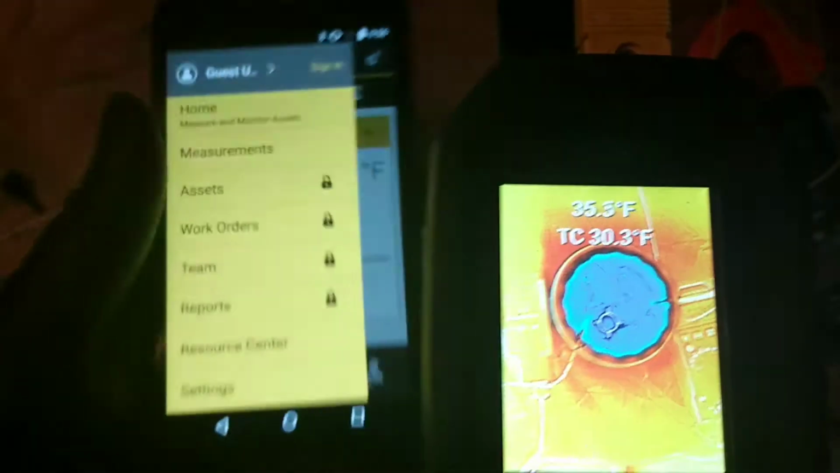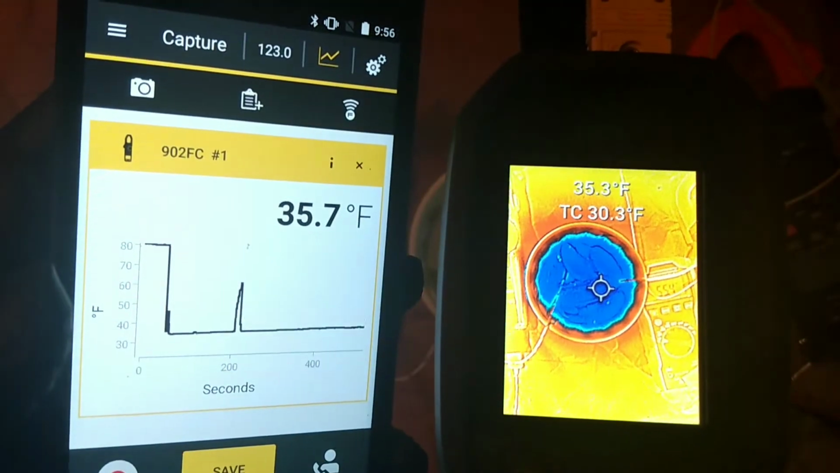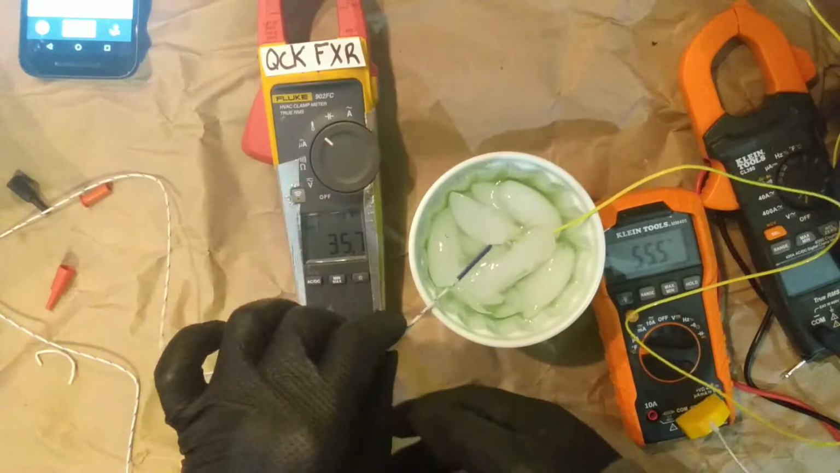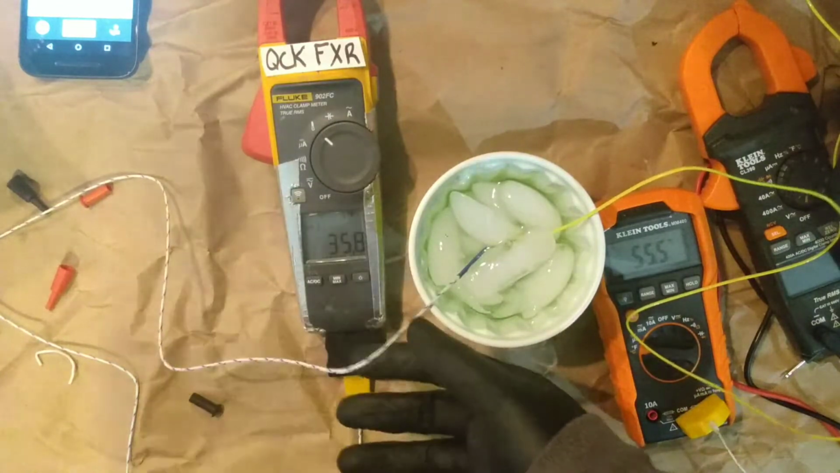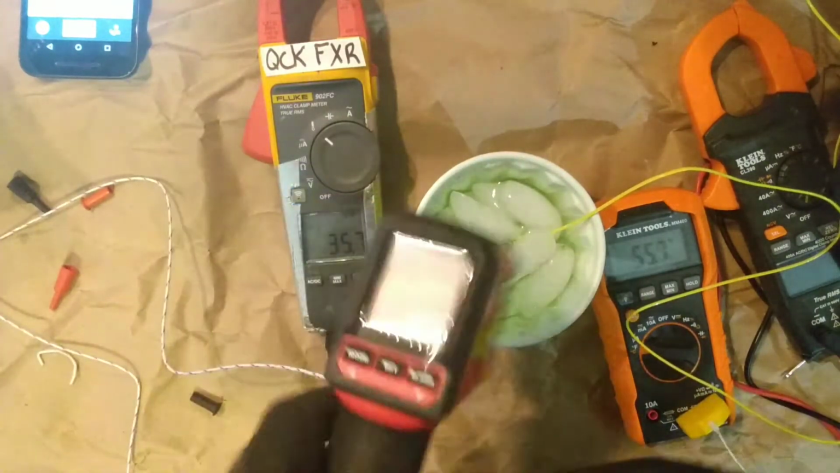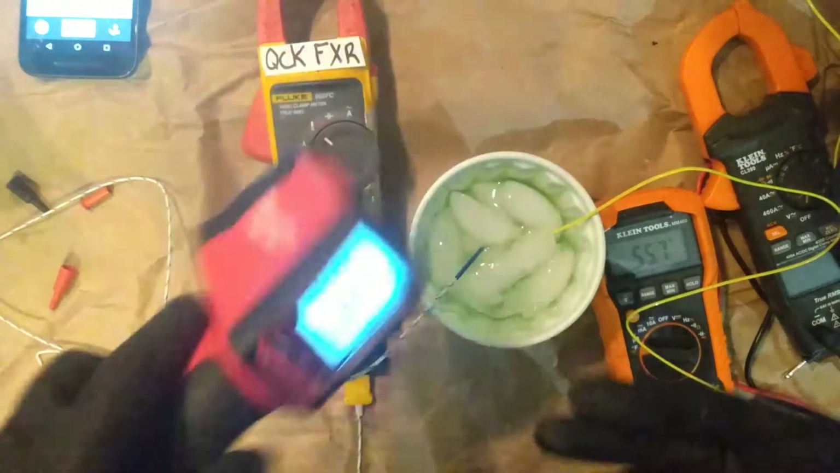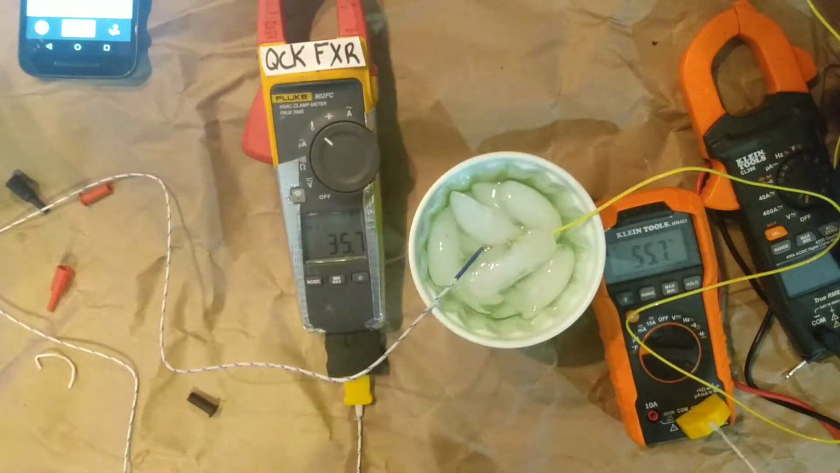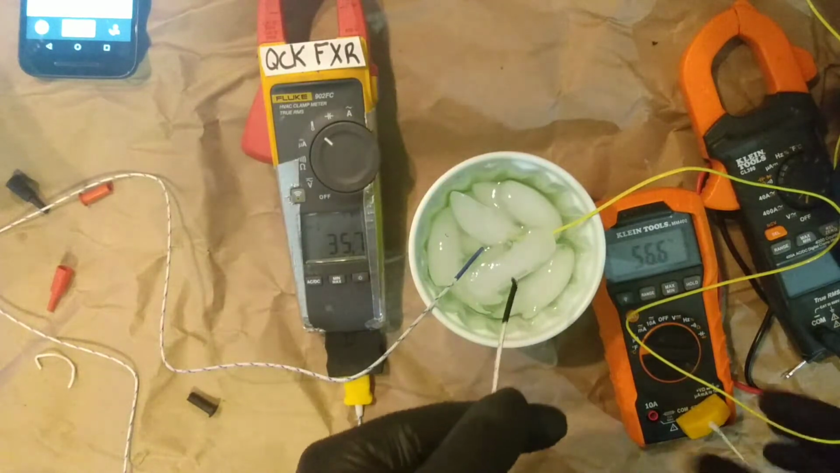So this is what the Fluke is saying. Not thermocouple, because it's not using its thermocouple. But like I said, one more time, y'all: 32 degrees. I don't know what to tell you. You'd be surprised what you get for the money in America.